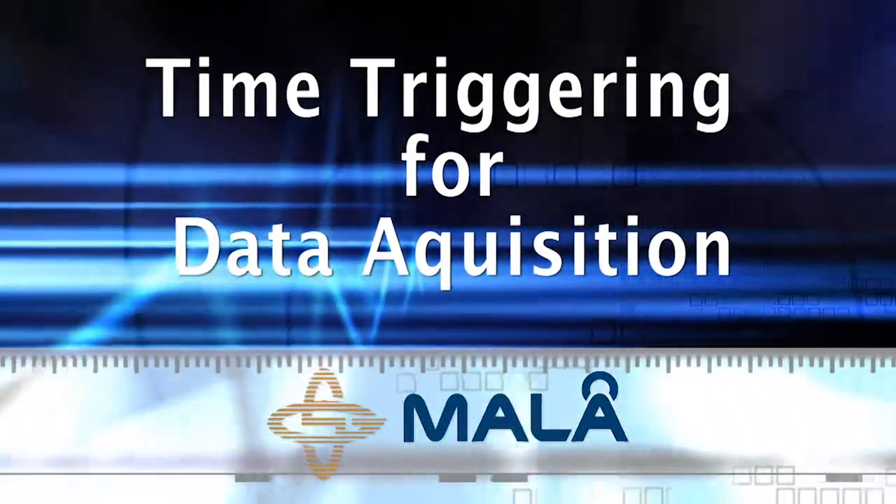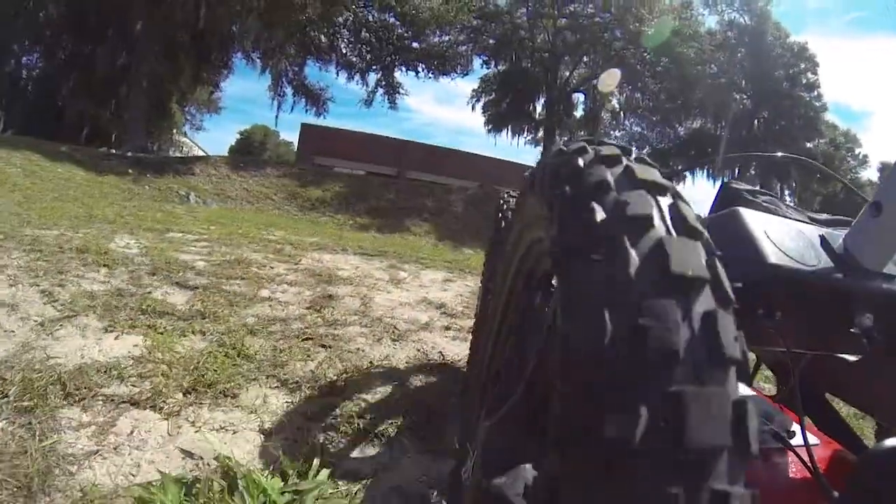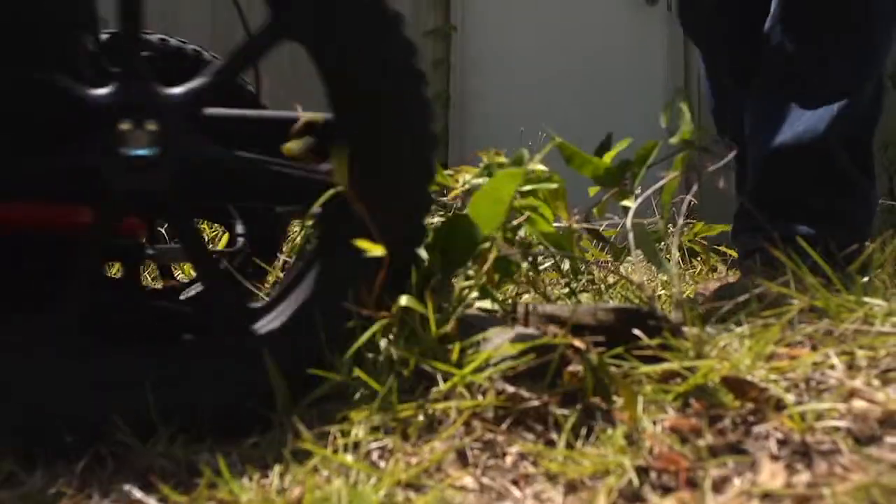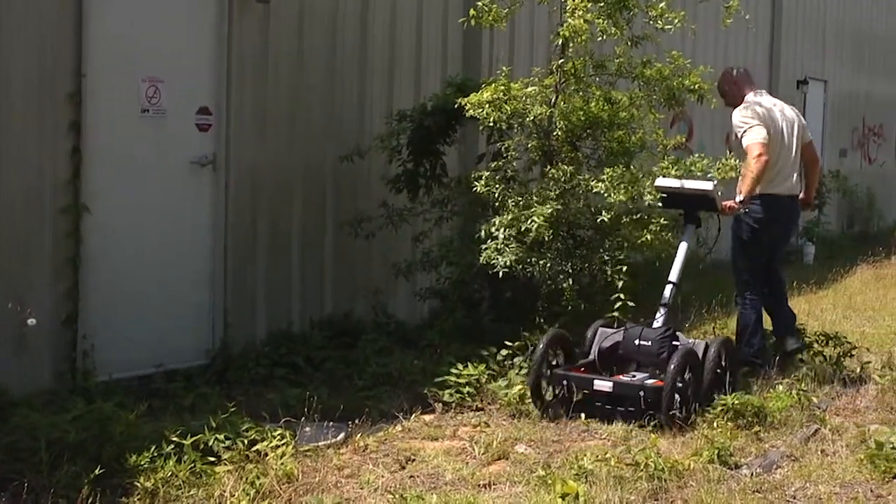Time triggering or data acquisition. In some circumstances, such as rough terrain or very tall grass, the wheels of the Easy Locator HDR may not contact the ground sufficiently to use the internal forward or internal backward settings.